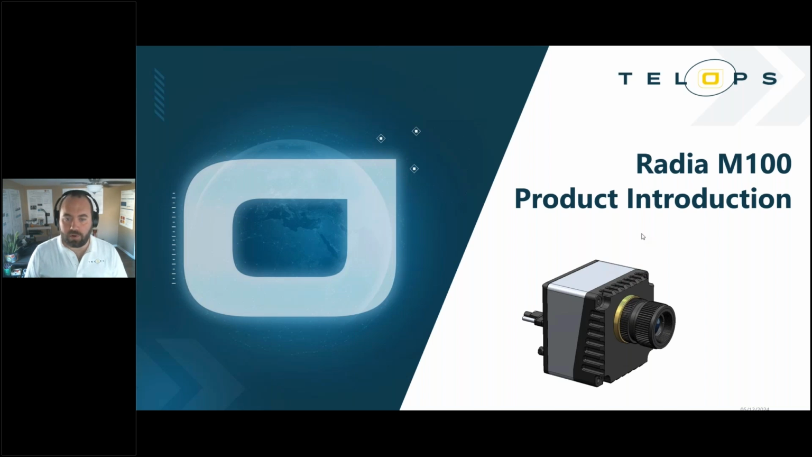Okay, so that was Radia V60. Again, it's our first attempt to enter the world of uncooled scientific imaging, so it's an exciting new product for us. We're looking forward to getting into it and learning a lot more about that world.